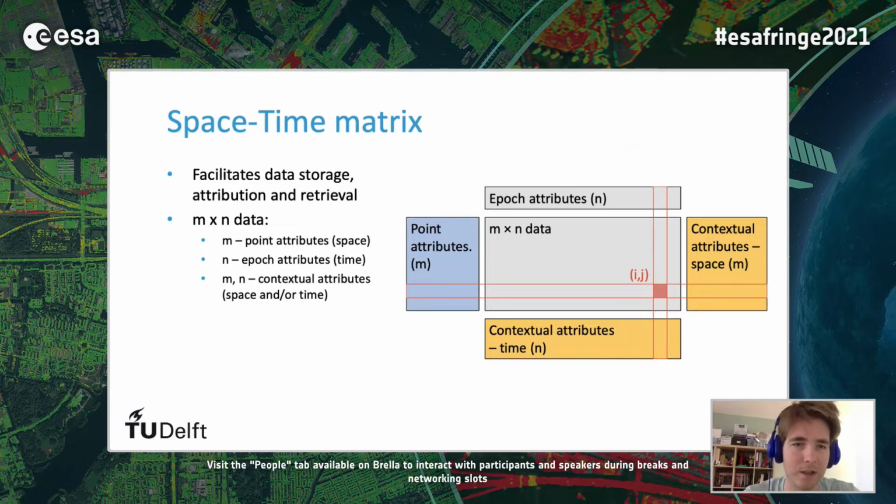Space is represented with the rows of the matrix and time along the epochs in the columns of the matrix. In this implementation, contextual attributes can be attributed both in space and time along both dimensions, the m and the n dimensions, and they can also be queried in this way, which makes it useful for any data analysis or interpretation later on.